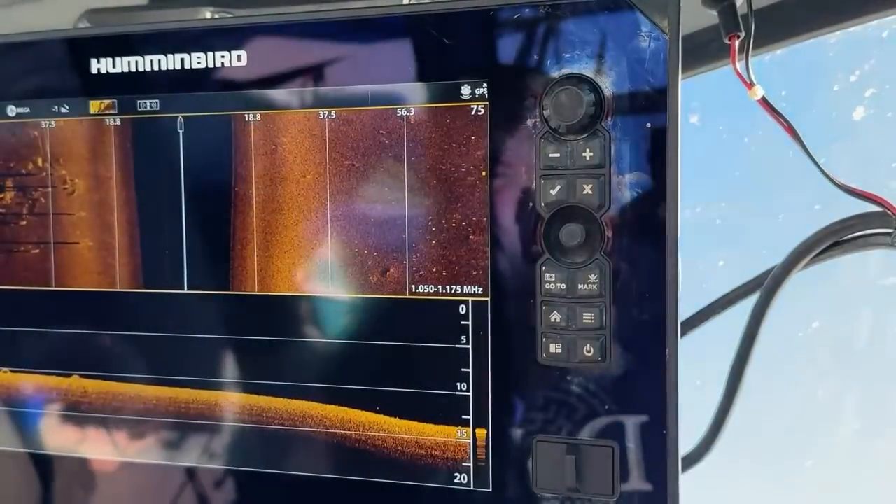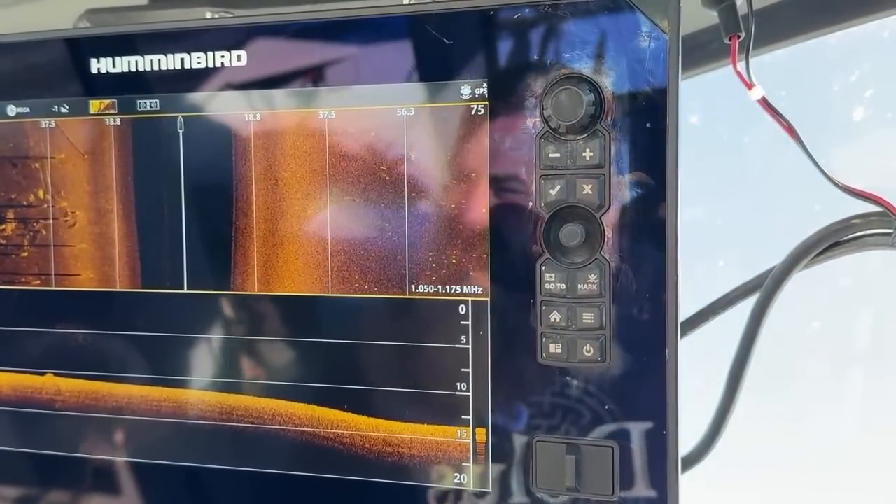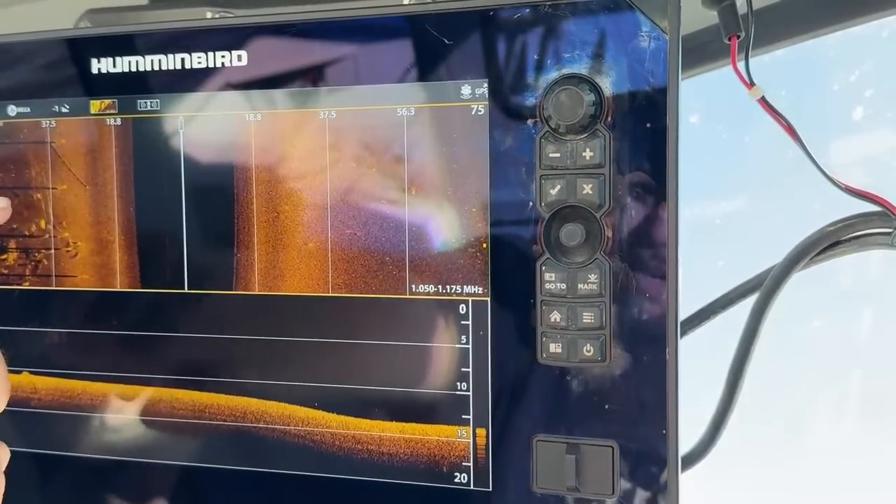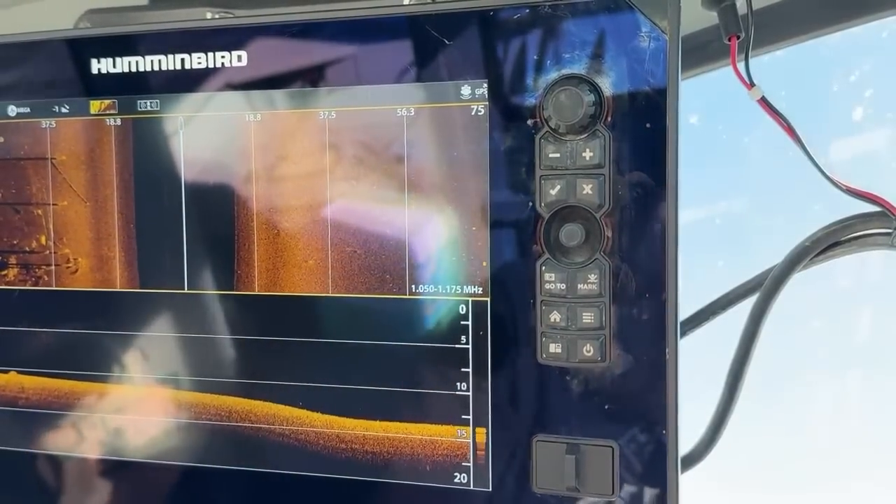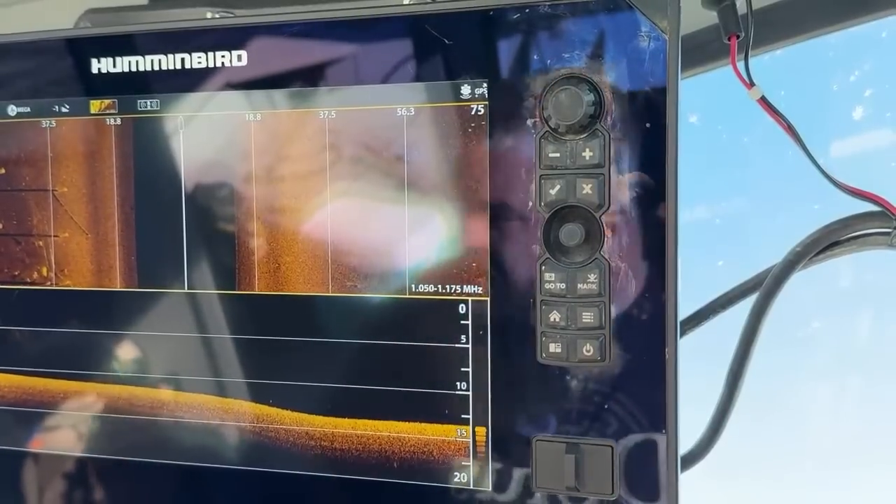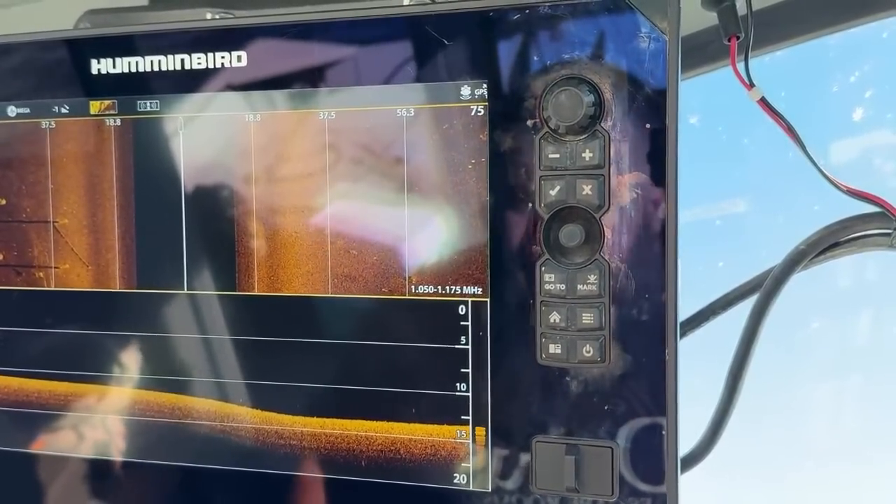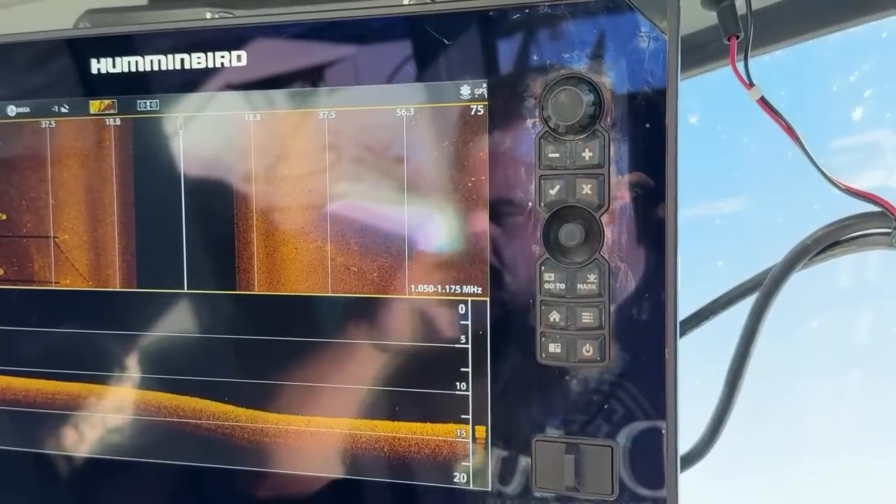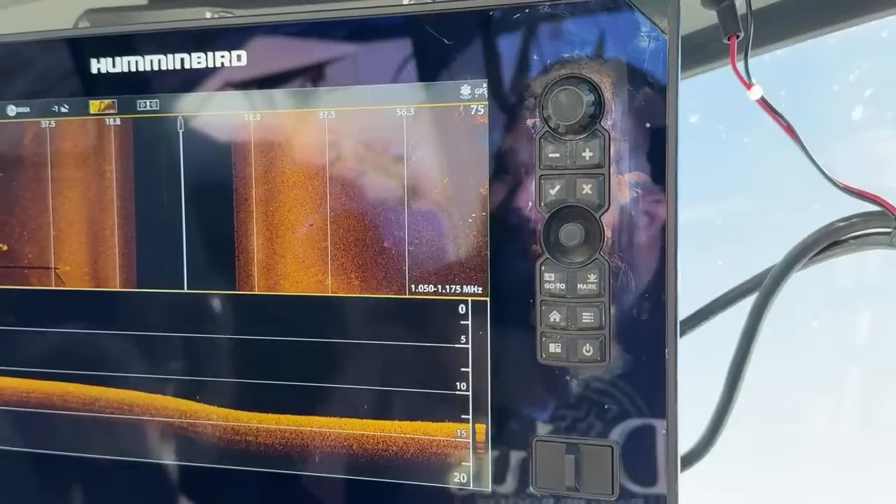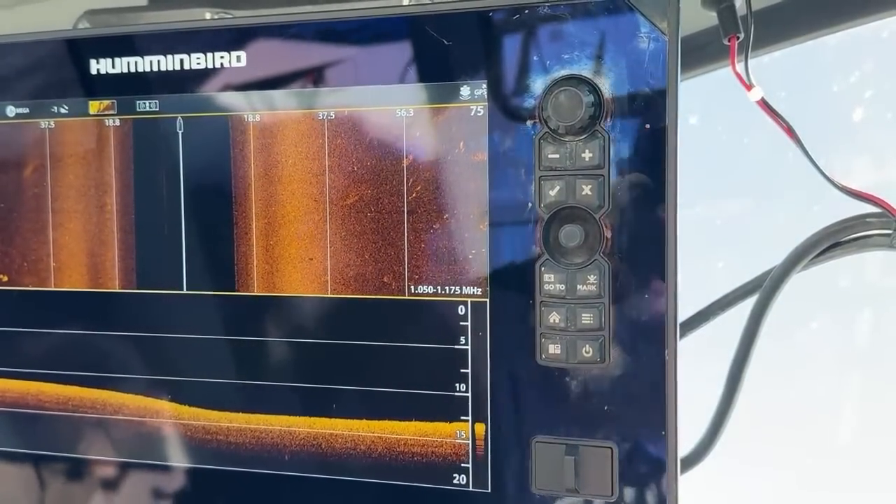I'll teach you as much as I can while we look at it and see, or try to explain it. Got a lot of poles here and then the shadows coming off. This is what we do every single day. We look at this monitor for 8 to 10 hours a day, maybe even more. This is our job daily.